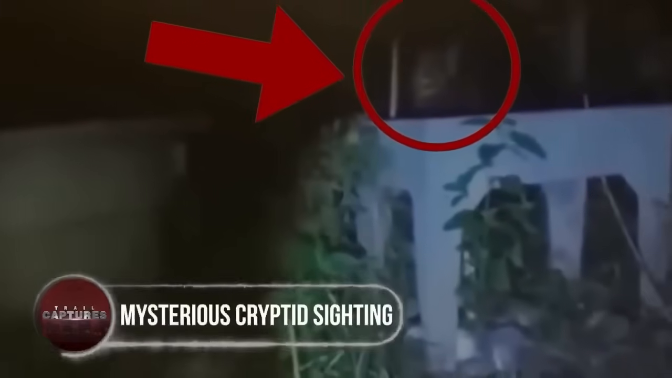Mysterious cryptid sightings. This intriguing clip has been making rounds on the internet for several years, appearing in various forms. The video's location remains uncertain, with many believing it was filmed in Mexico. Let's take a closer look at what's been freaking people out.